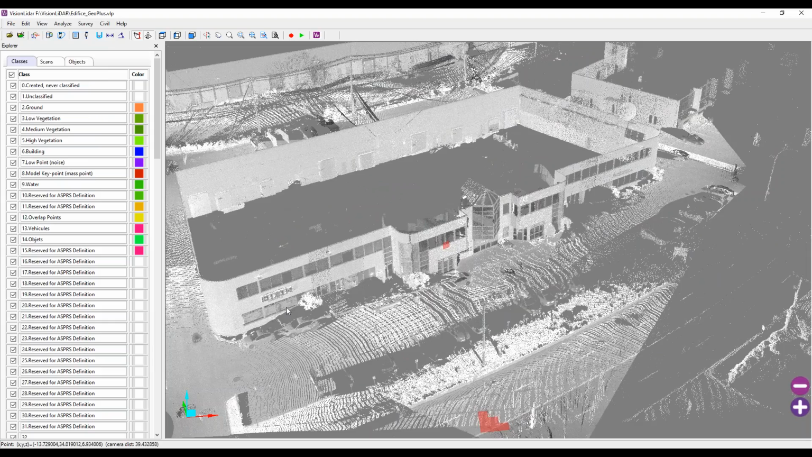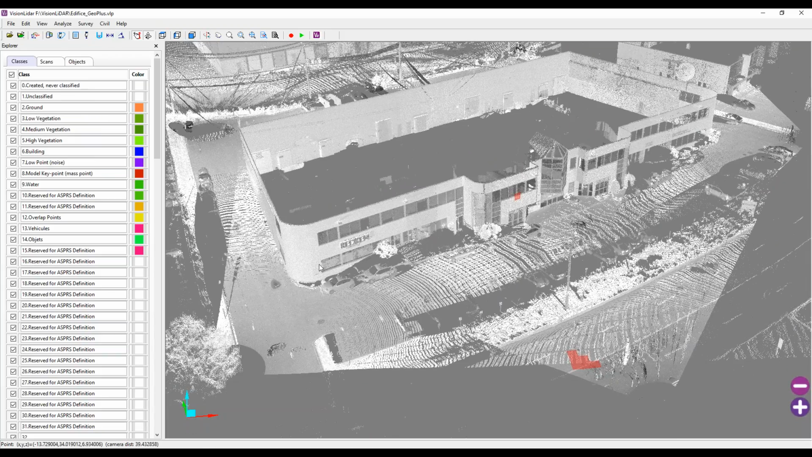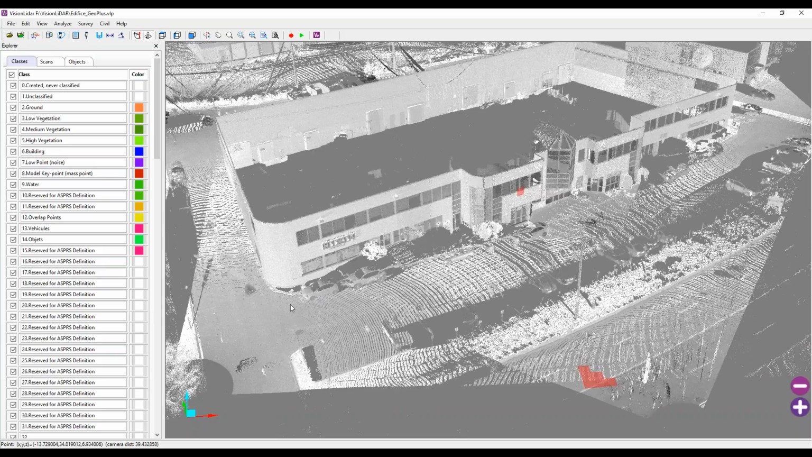So here we see, which is a more adequate representation of objects often, because the color on the LiDAR is sometimes prone to errors, but intensity is really the actual point, the actual reflectiveness that was measured on the LiDAR point.